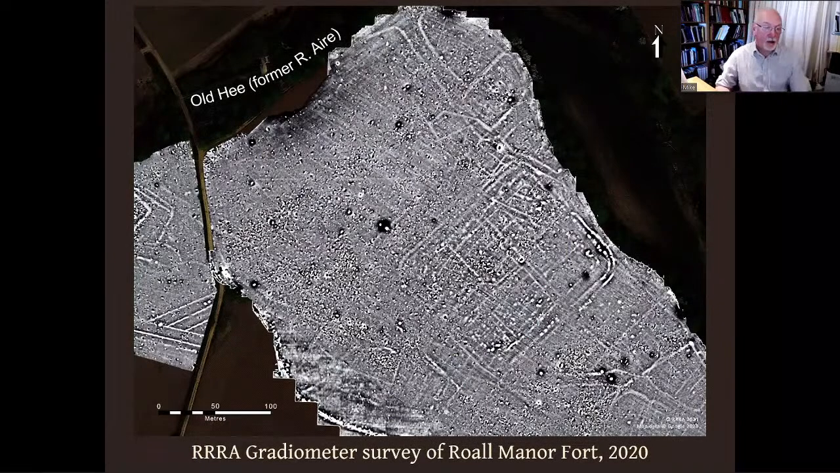I've really hiked the contrast up on this so you can see it. This was carried out by us last year. We just managed to sneak it in around lockdown. The aim was to try and add some clarity to the interpretation of the site. The first thing I want to draw your attention to is the total lack of a Roman road. Plenty of trackways, one there, but no Roman road leading to or from the site that we can see.